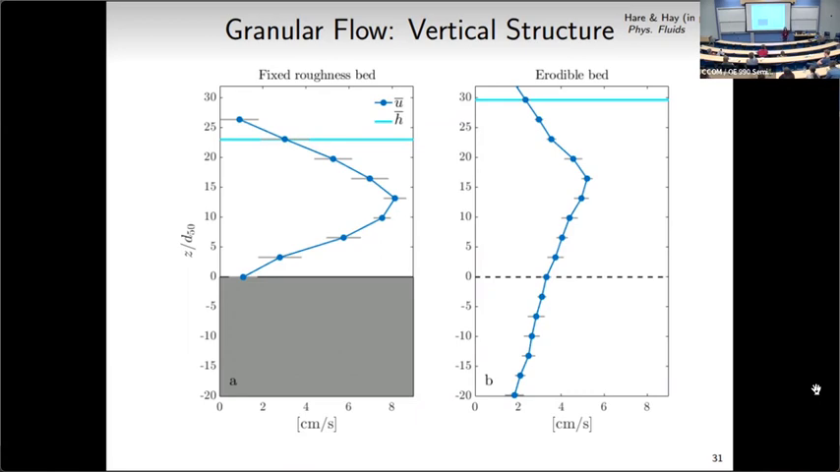I only looked at these profiles and then I looked at profiles in time. They look pretty much the same, but the granular flow itself is not that long, so we don't have that many profiles to compare. Interesting, I don't have to think about that.